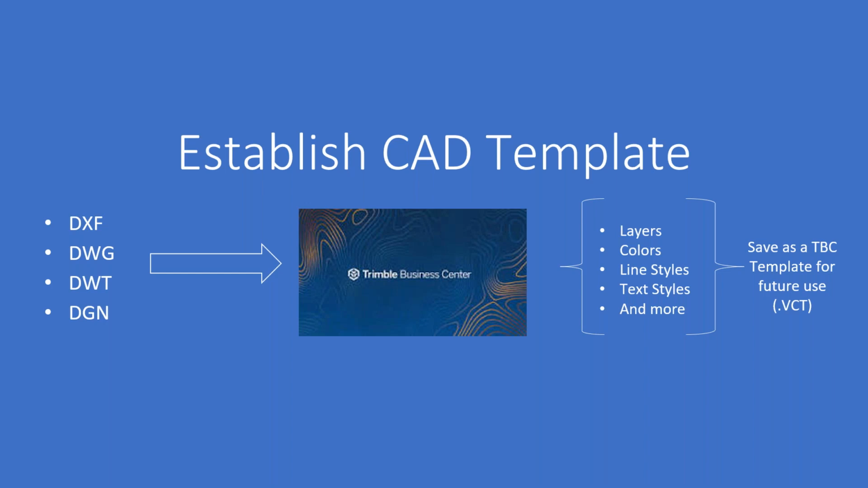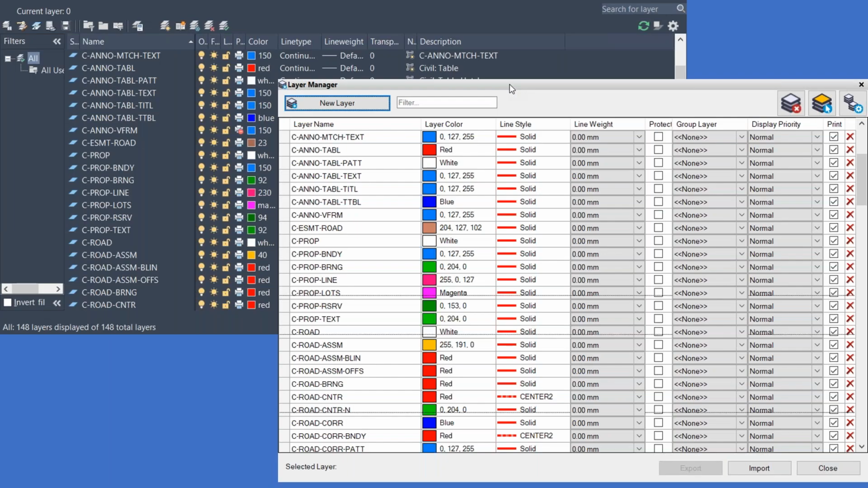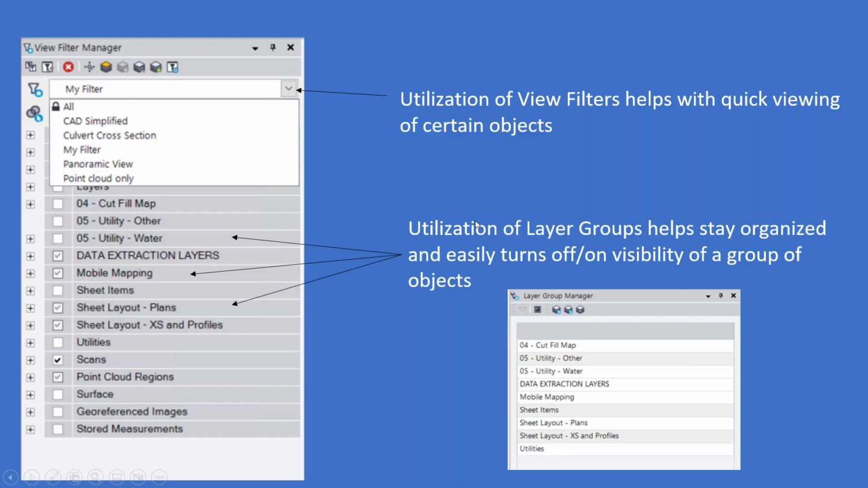So establishing the CAD template was really my first step in the process, and you can see things ported over perfectly from an existing DWG drawing from Civil 3D. So this background picture showing the layer manager in Civil 3D with the various colors and line types, and really that was just a drag and drop of that DWG into Trimble Business Center, and I end up with all those same layers here in the TBC layer manager. So that made it very easy for me to draw all that line work onto proper layers.